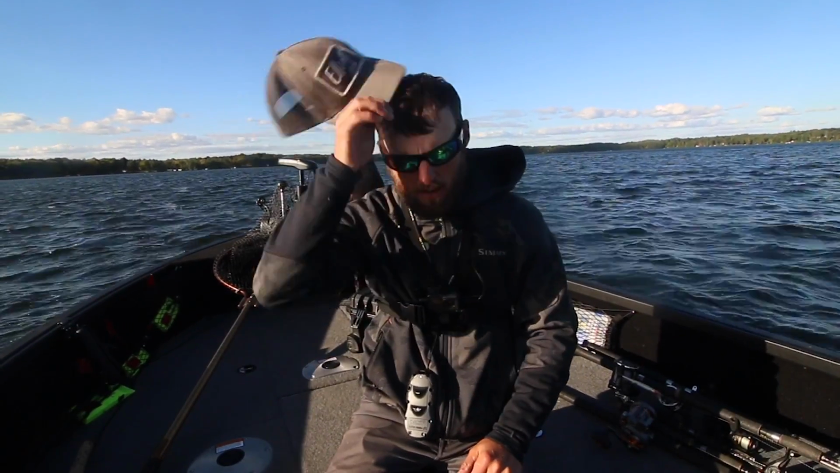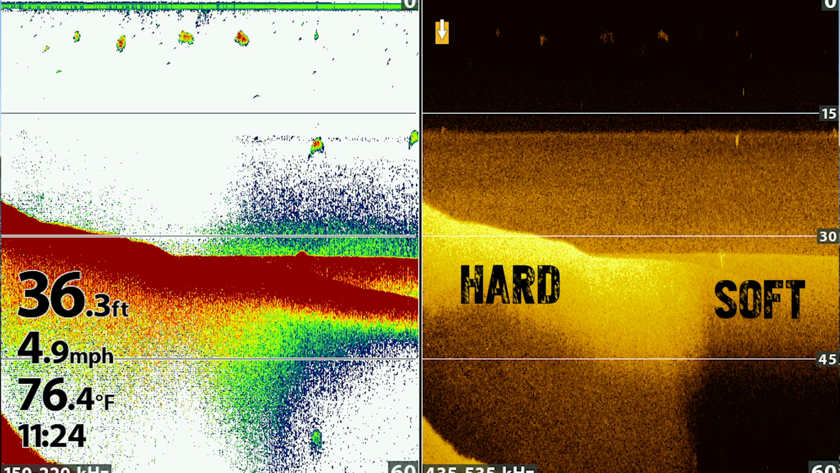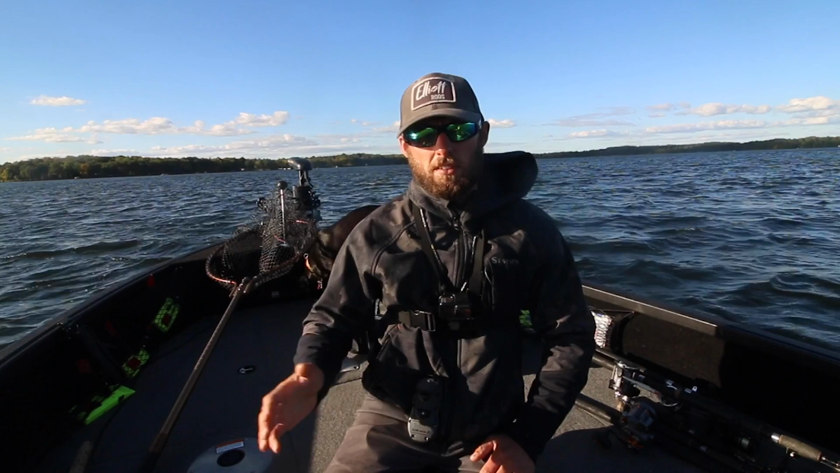So for example, here's a screenshot right here where you're gonna see a very defined hard to soft bottom break. Here's the soft bottom, here's the hard bottom. Very easy to see that on side imaging. You can even see it on down imaging and sonar as well, but it's very obvious on side imaging. And a lot of times these fish and bait fish will run this transition.